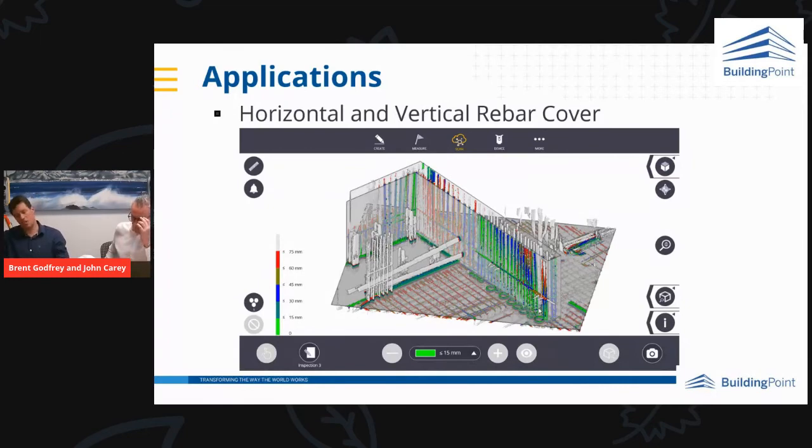You can also obviously see the cover to the horizontal rebar mat as well, and you can see where it's up and down and where you need to take out links and where you need to address the issue before the concrete arrives on site. You can be confident that when it's cast, it's right.